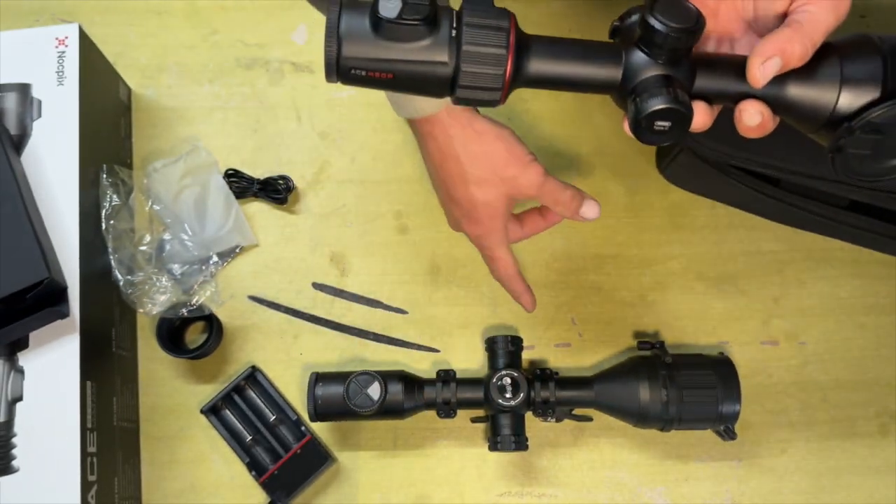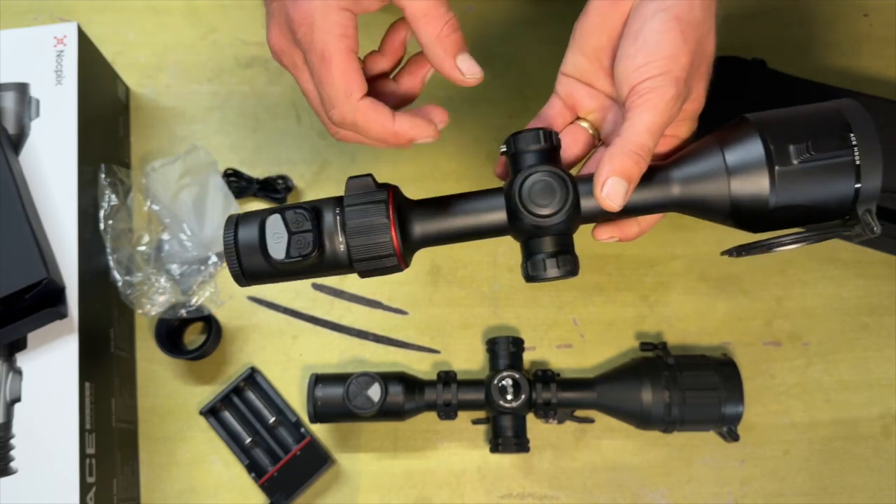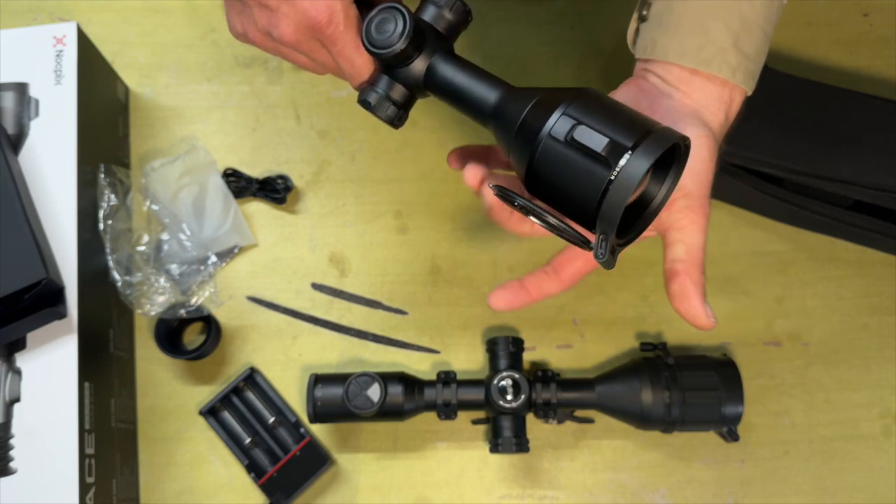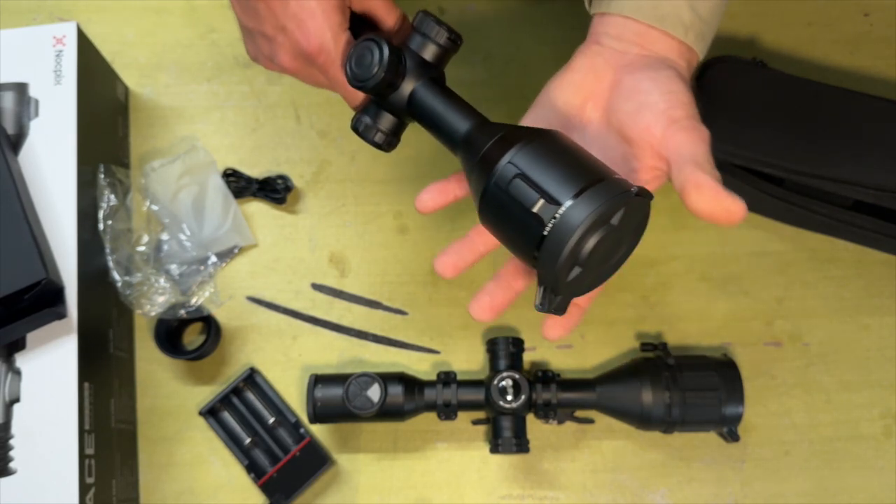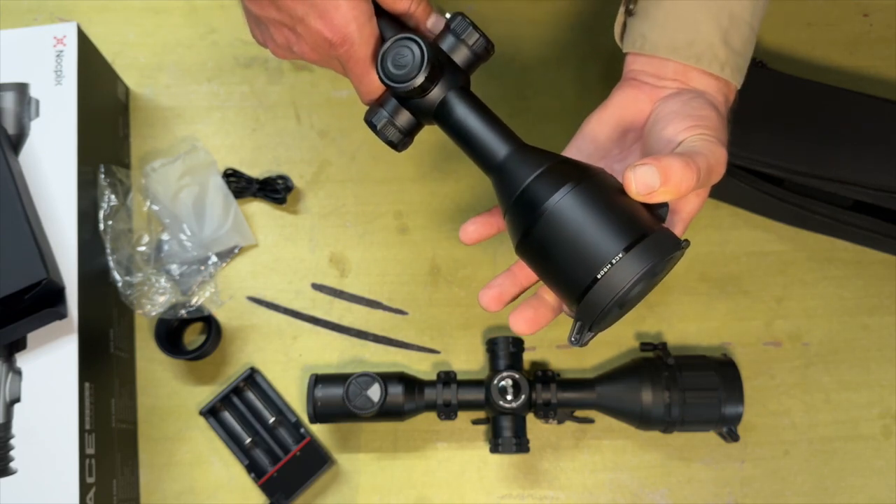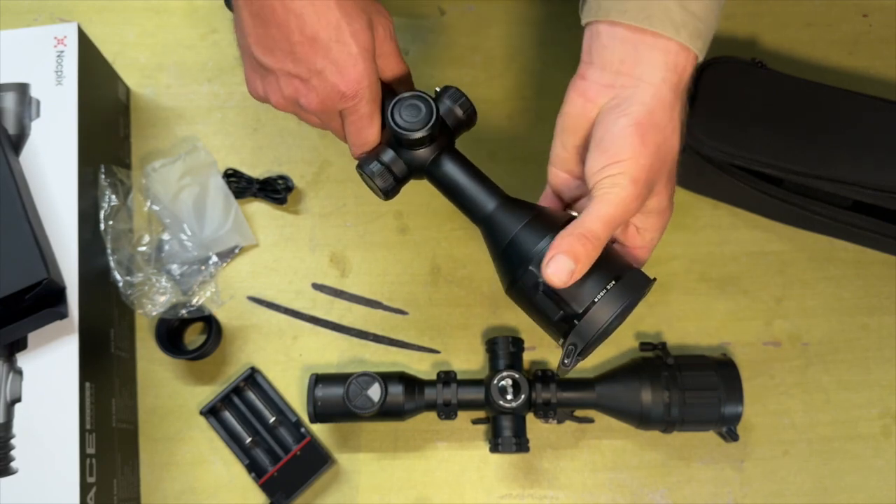That's a really nice set of rings, those quick detach rings. But anyway, we've got your focus cap locks back under there, which is really nice, and actually clips shut. And you've got a nice focus ring here, which is really nice to use, and it's got a lot of range in that focus.